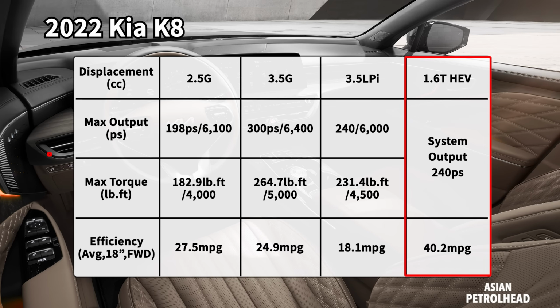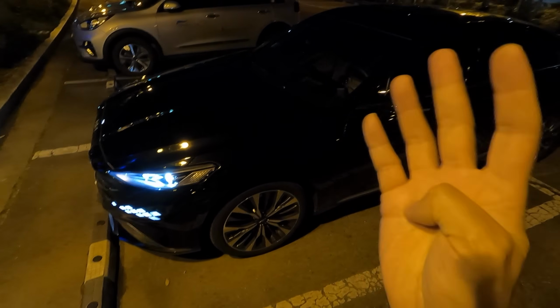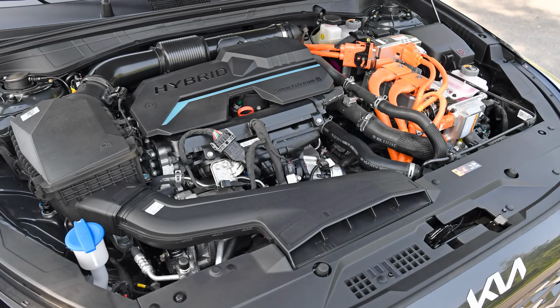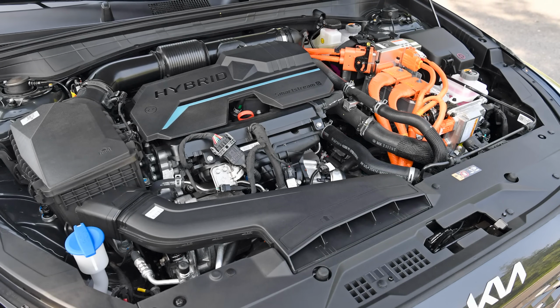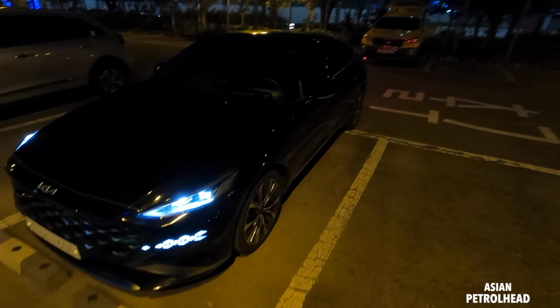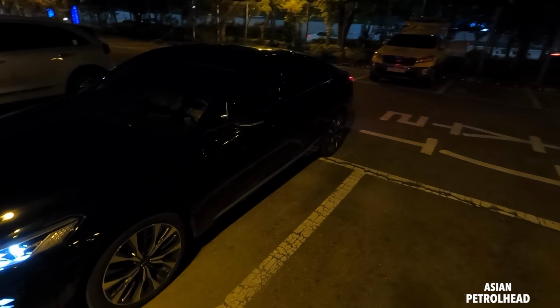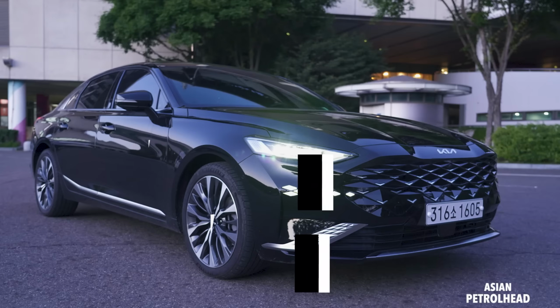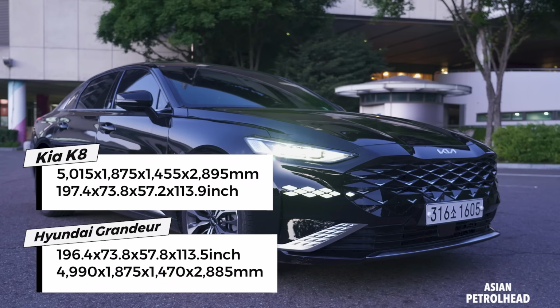And very surprisingly, if you ask me, I've driven a 3.5 liter and 1.6 liter turbo. Out of two, my favorite is 1.6 liter turbo-based hybrid because it packs a lot of power and it's also more efficient. Looking at the car, you can really see the size of the car. This is over 5 meters long, larger than Hyundai Grandeur, aka Azera.